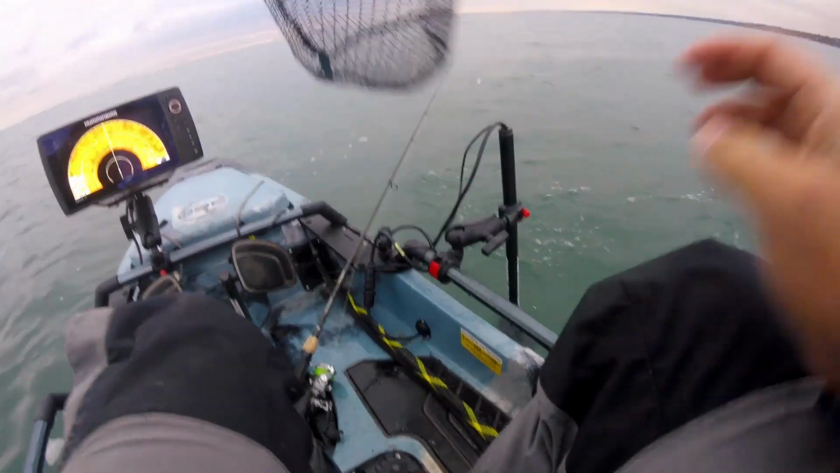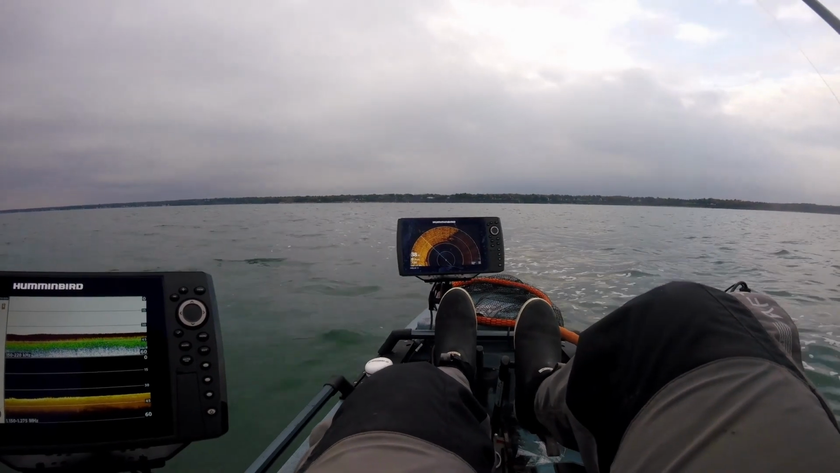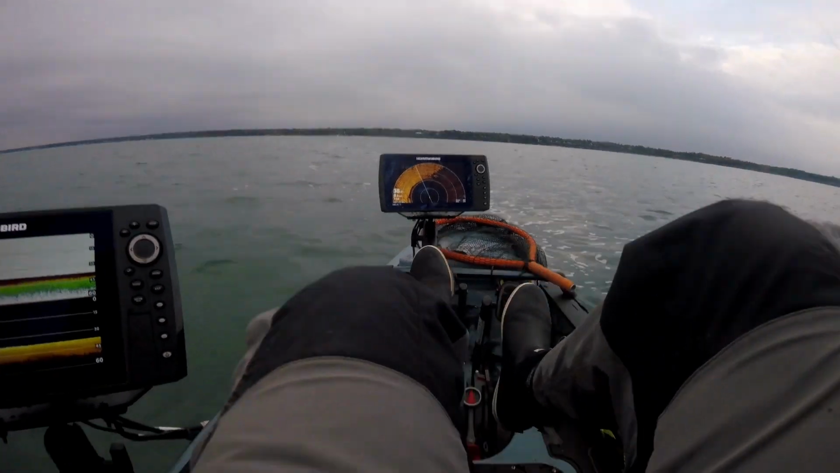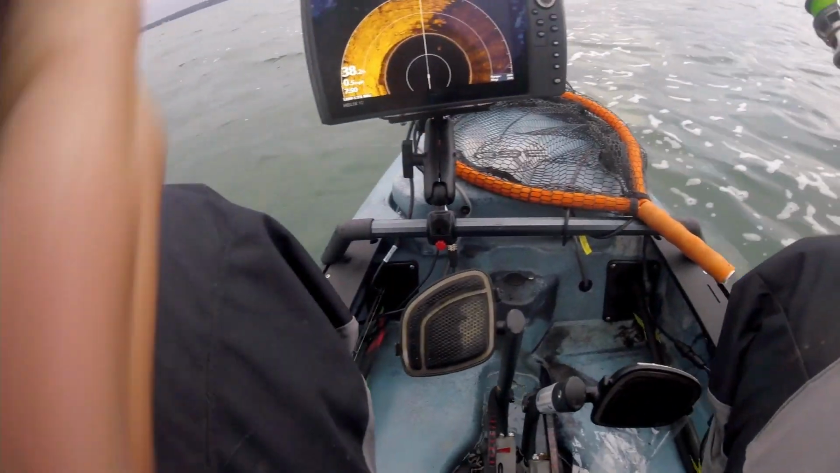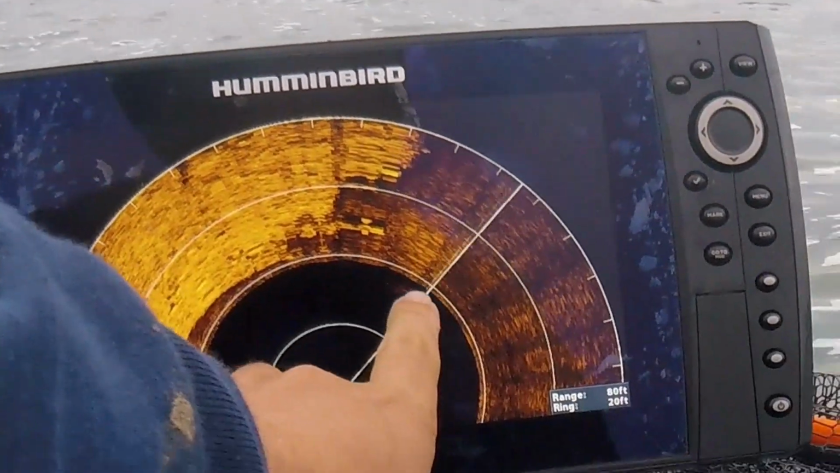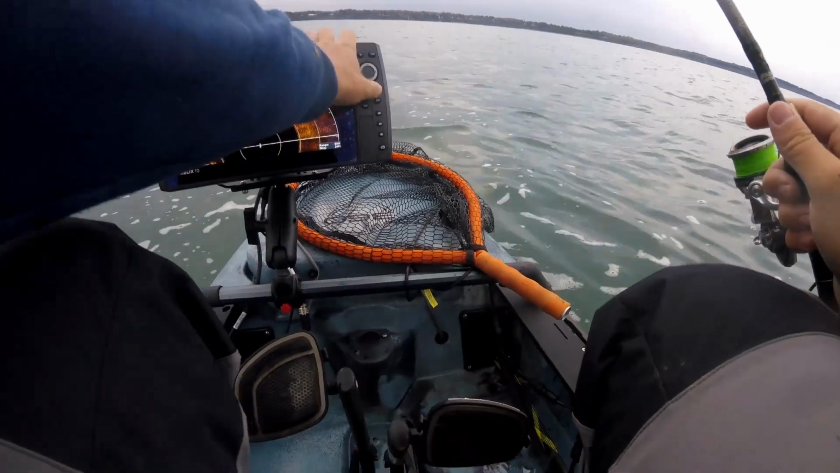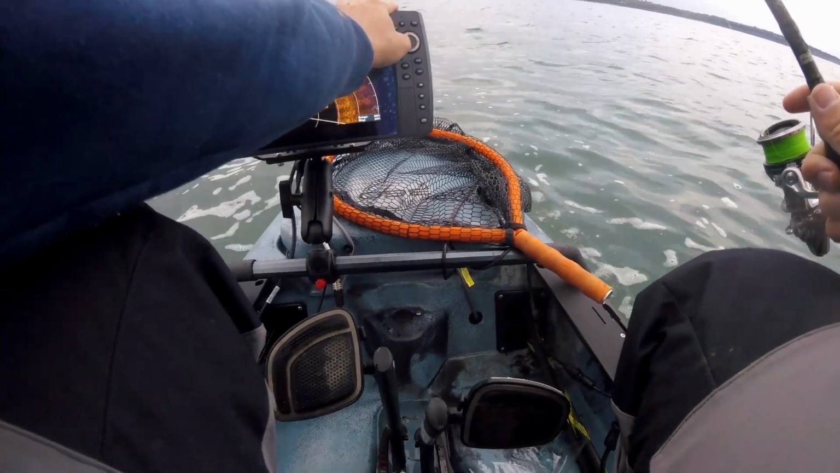Some people might hate me for that, but I ain't trying to catch walleye. I don't know if they're walleye. You can actually kind of see them. Let's see if you guys can see this. So right there, that's all school bait. That's a rock pile we're trying to hit. I think I should get my speed down.